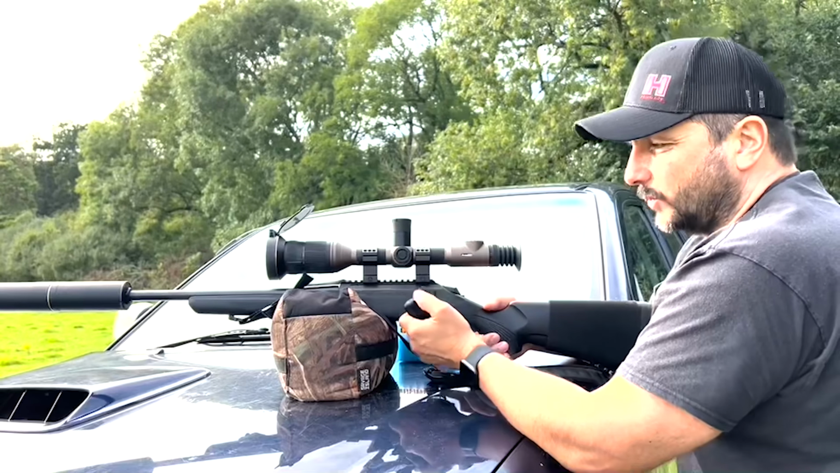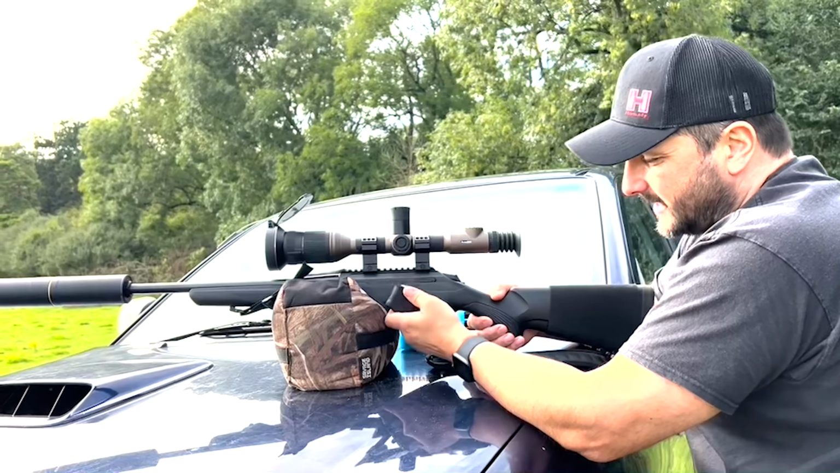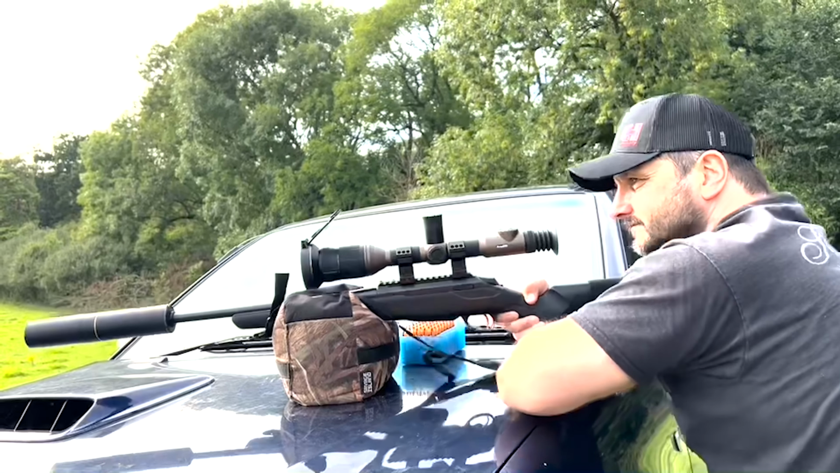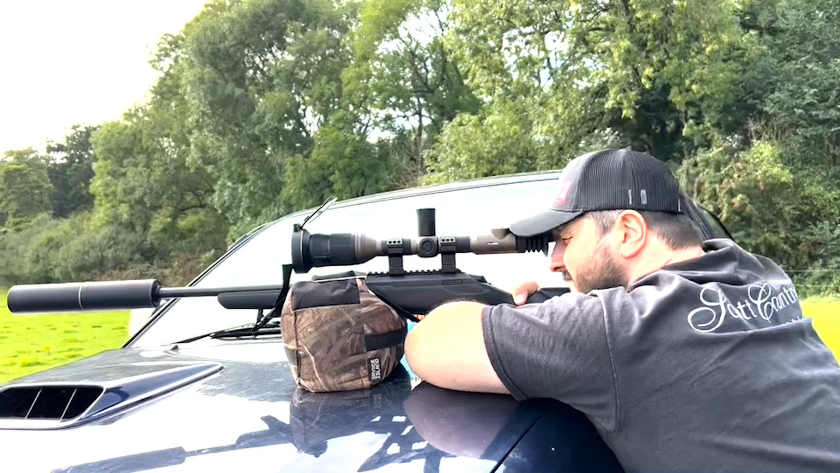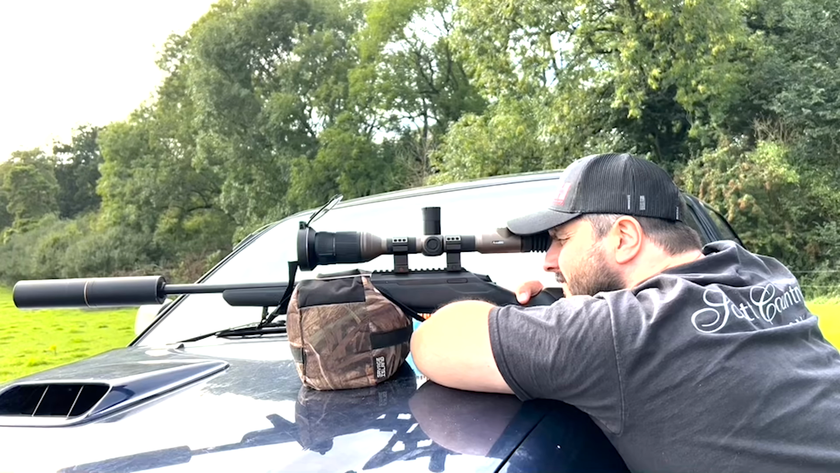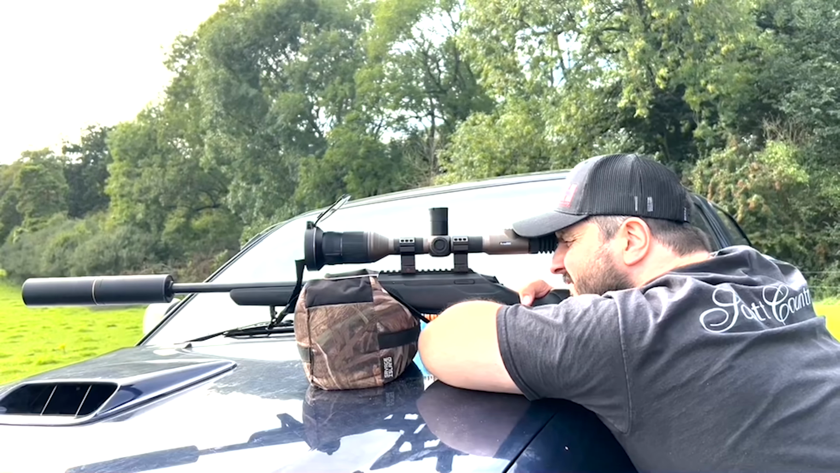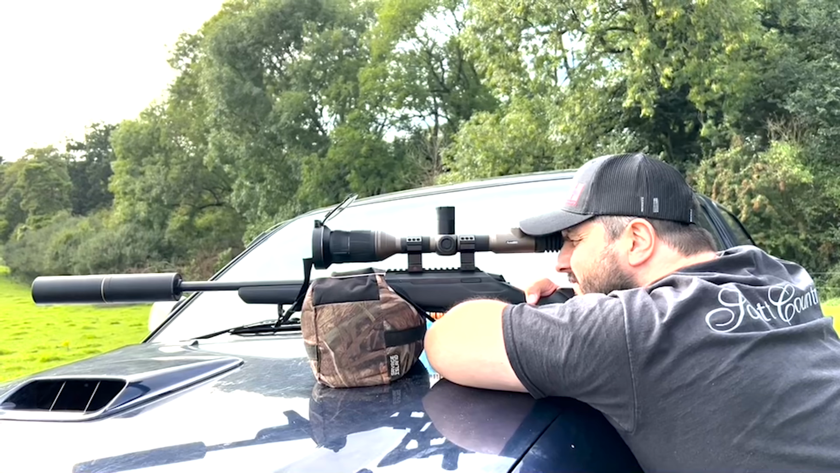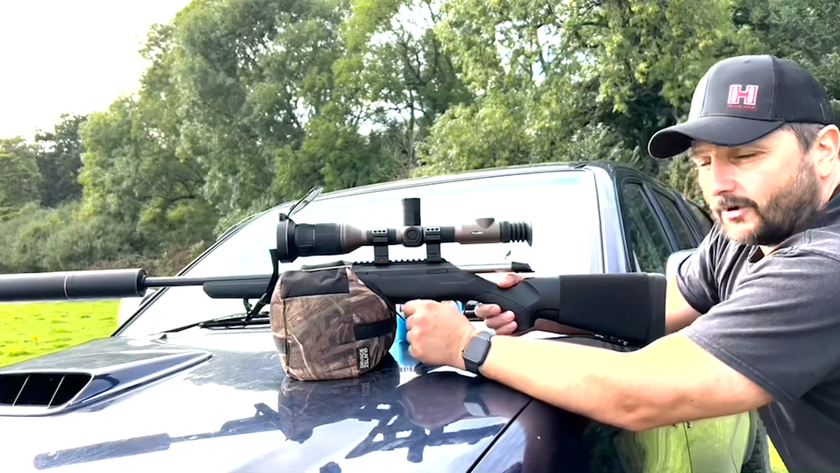So in preparation for the activity I'm going to do, I'm using home loads of 150 grain 308 game heads. Okay, so I'll put 2 rounds in there. We'll go down and see what it looks like.